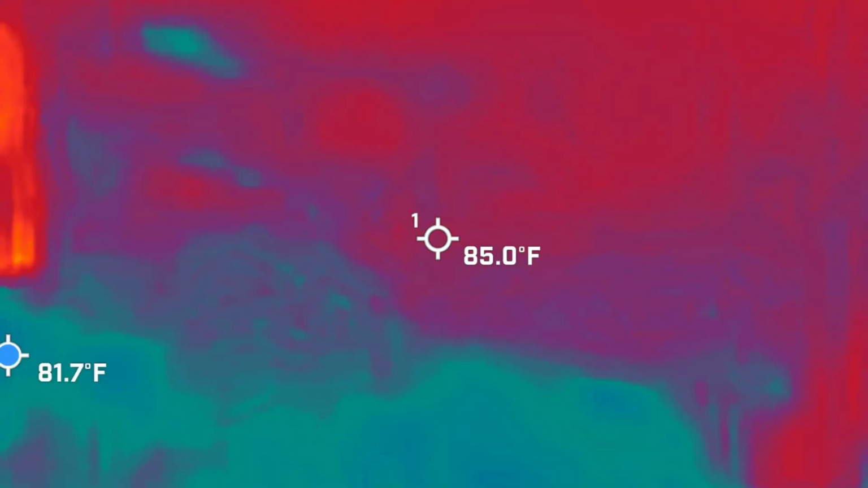The gate behind me, by the way, you are in perfect mode. I love it. Nice clear shot.